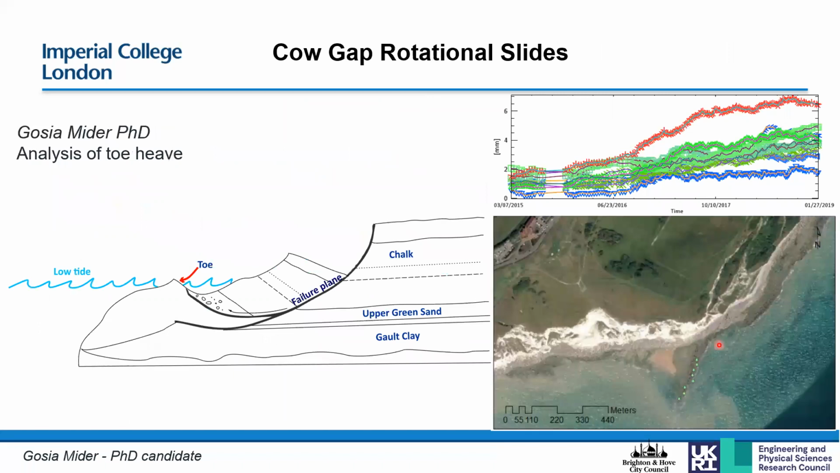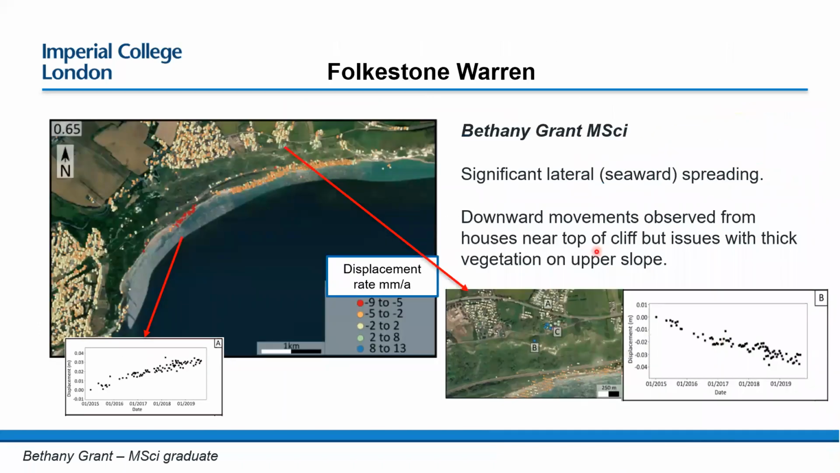I've got a few more examples of rotational slides. This was an MSci student, Bethany Grant. She looks at Folkestone Warren and observed similar behaviour of this rotational slide. The top of the cliff was moving downwards, but we could observe that there's a lot more lateral movements and potentially uplift of the toe here at Folkestone Warren. So Bethany encountered that there was a lot of vegetation in the area, which really masked the upper parts of the slope, but I'd say still got quite a lot of useful data in terms of how the foreshore was spreading out.